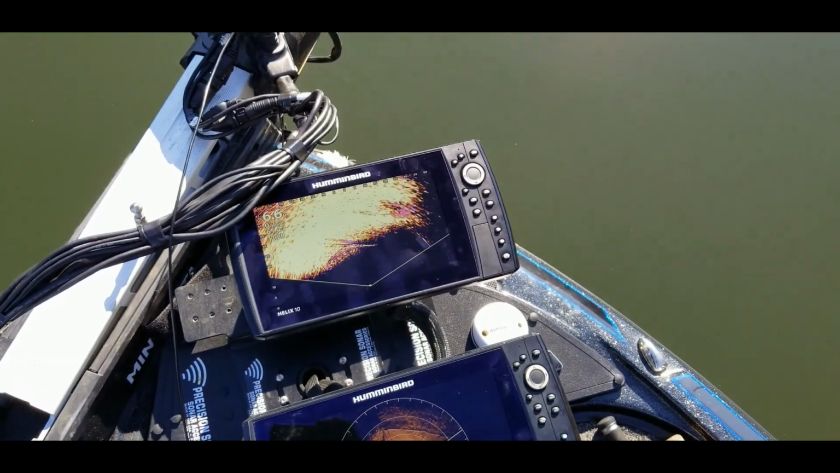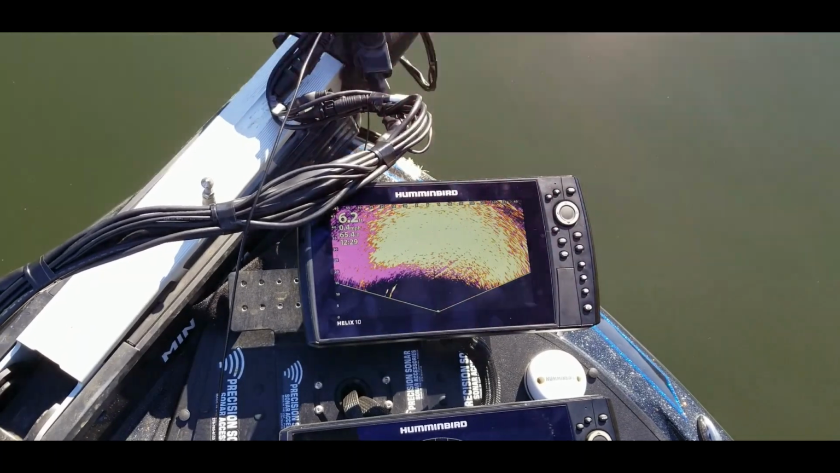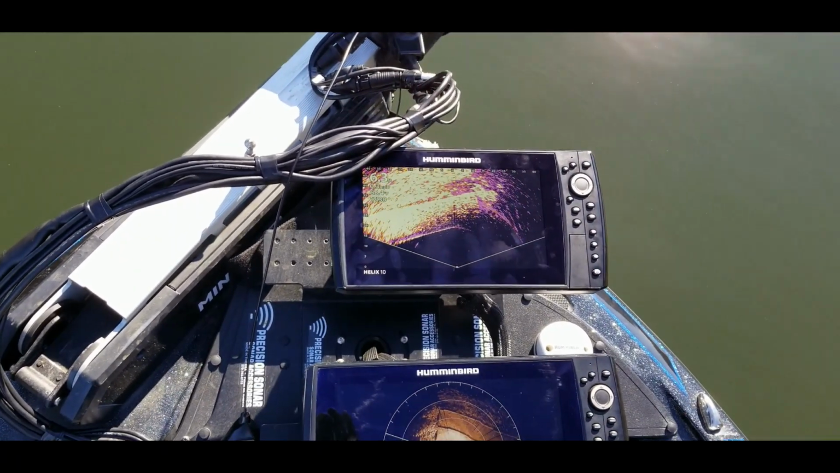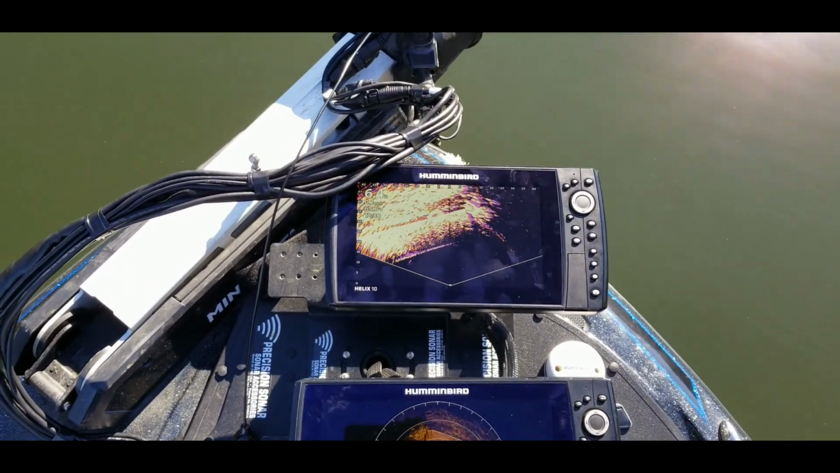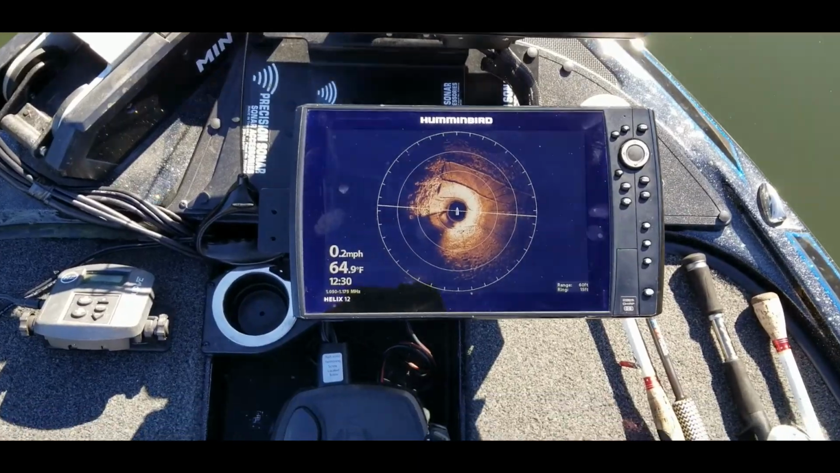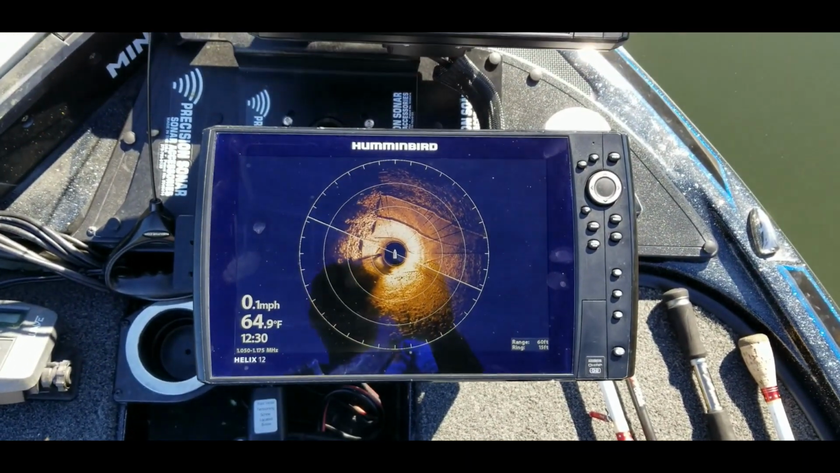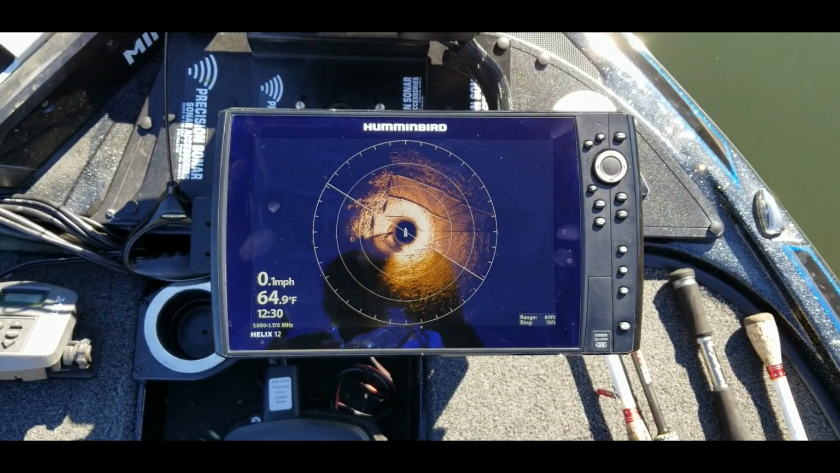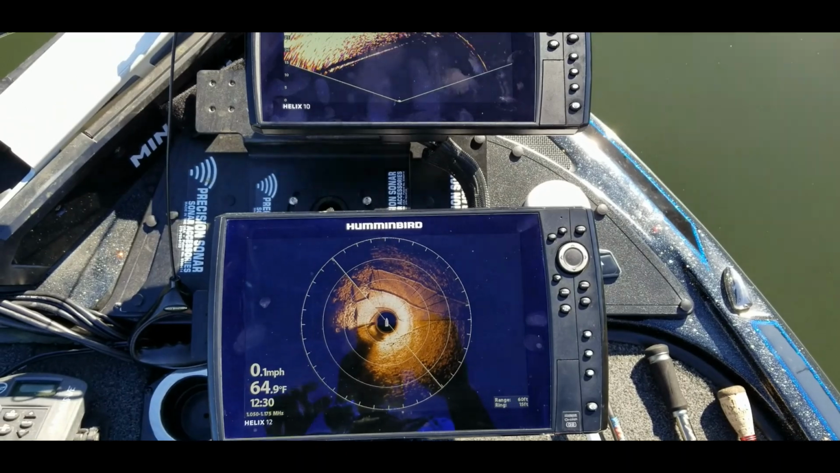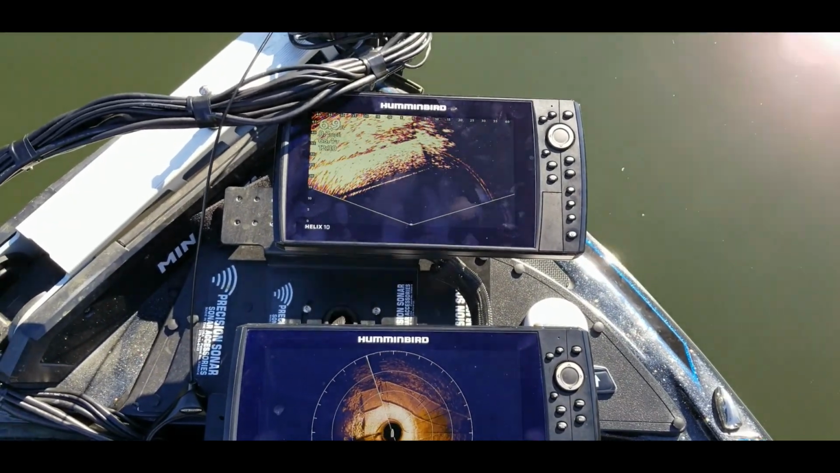Let me just turn this. The boat's kind of drifting a little bit. So yeah, I did change the settings a little bit, but basically that's all you would do, guys, is just come out here, spend a few minutes getting those things adjusted. You can use your 360 mega imaging or something, or even your side scan. You could run through with your side scan if you have that up front and just freeze that screen and just use that as a guide to get your landscape set up on your Mega Live system.